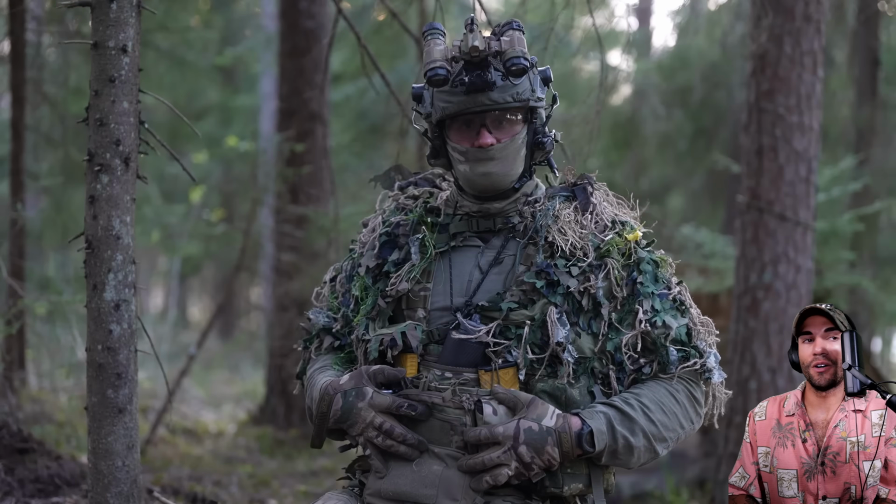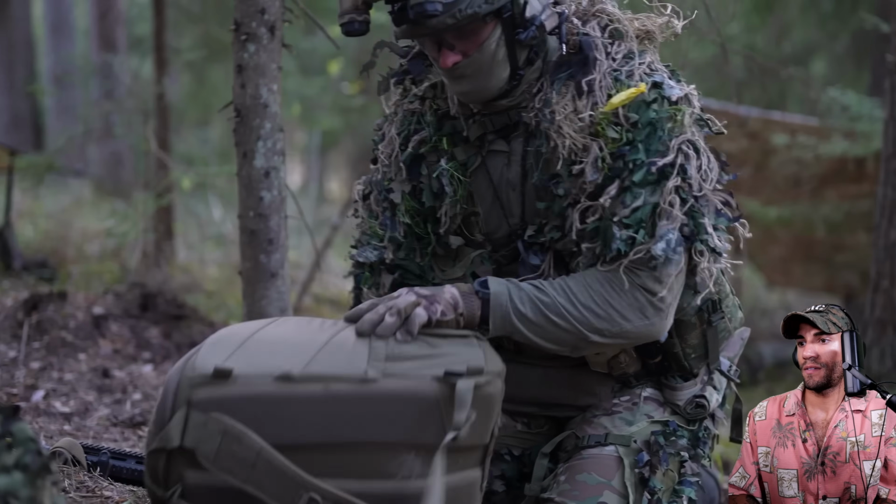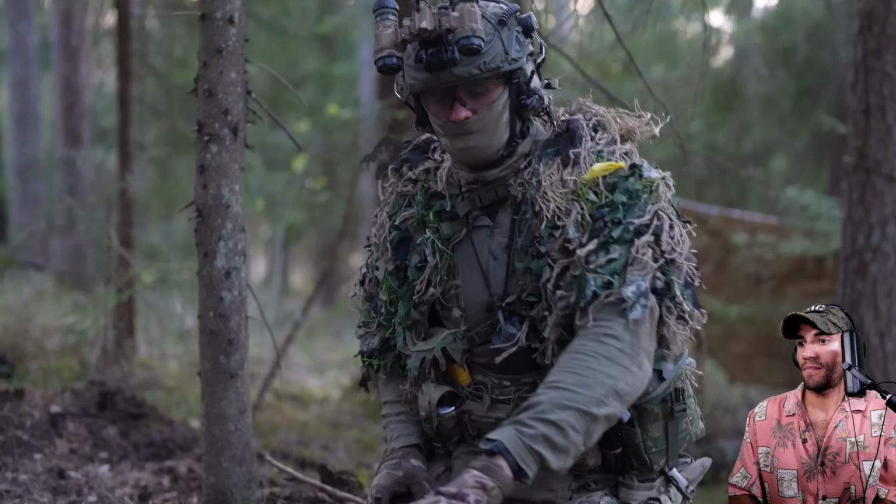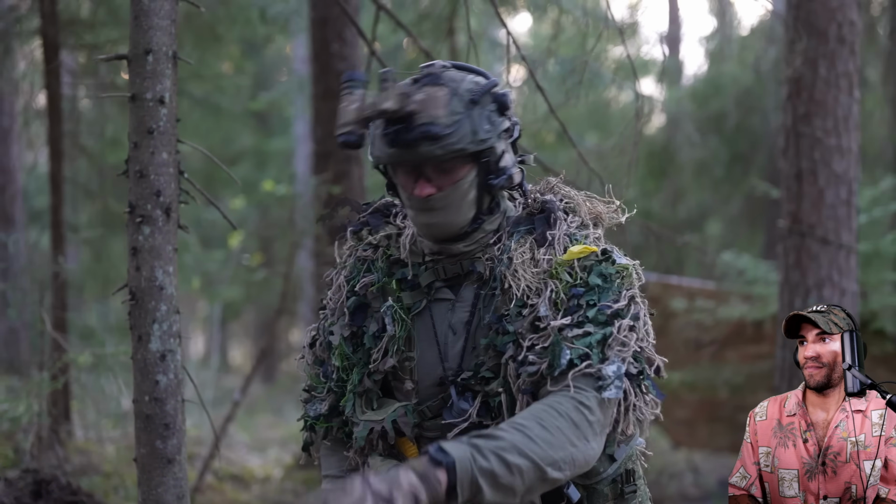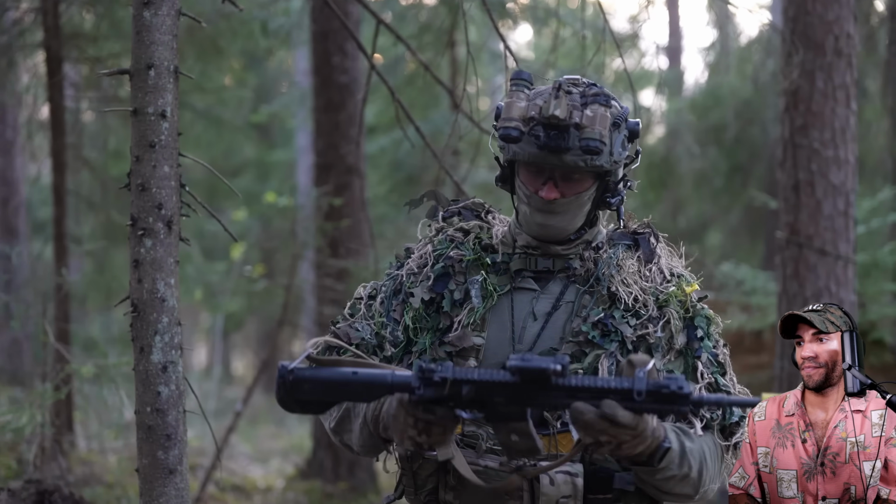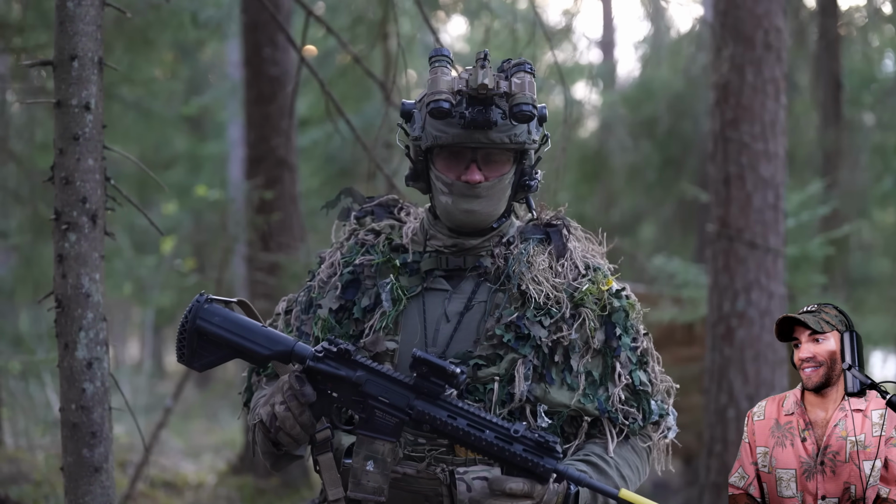The chest rig I'm using is the Helikon-Tex Recce rig, and the backpack is the bailout bag. I have my warm gear, an extra pair of socks, water, and all the essentials here. And the French were kind enough to give me one of their HK 416s to run during this exercise.